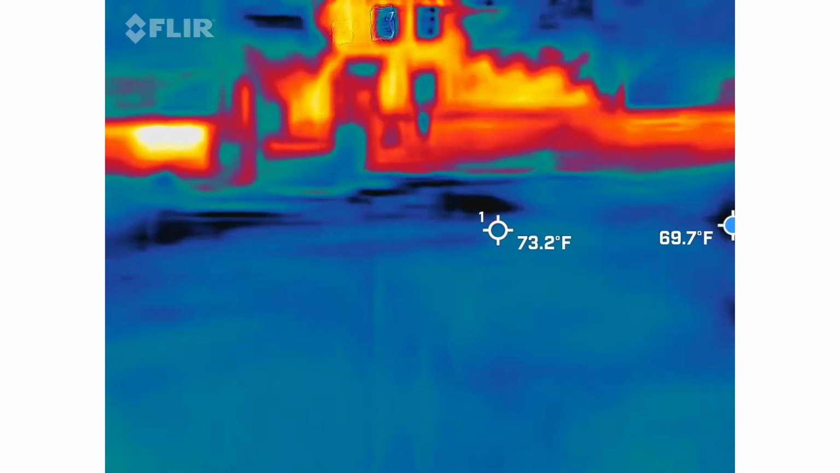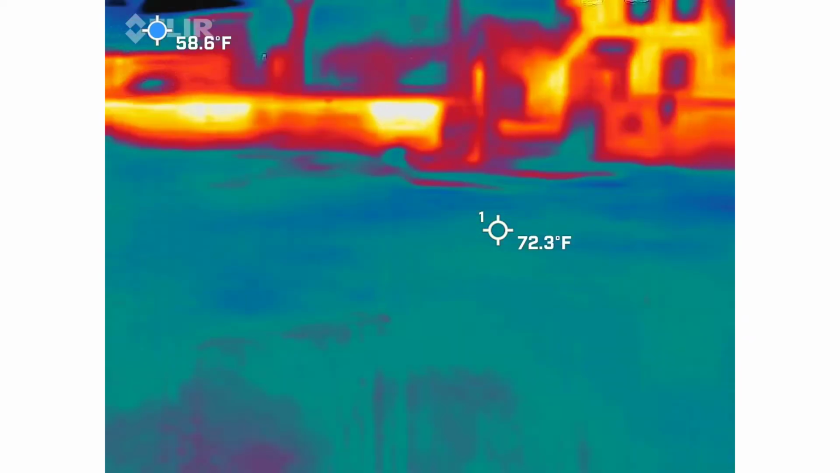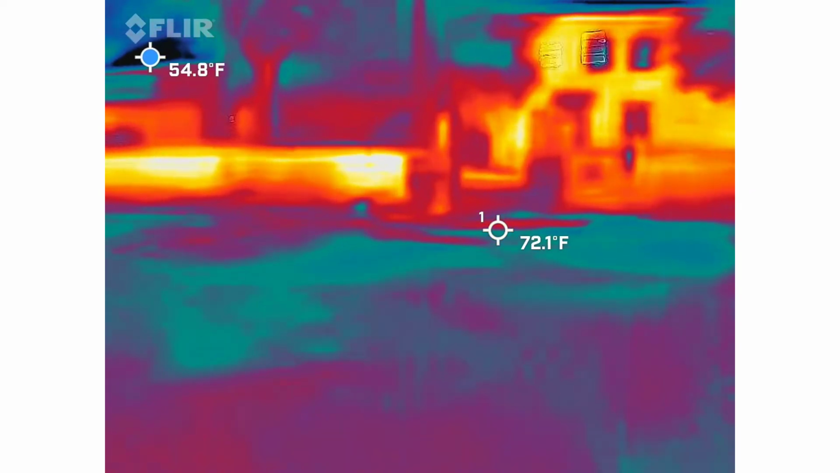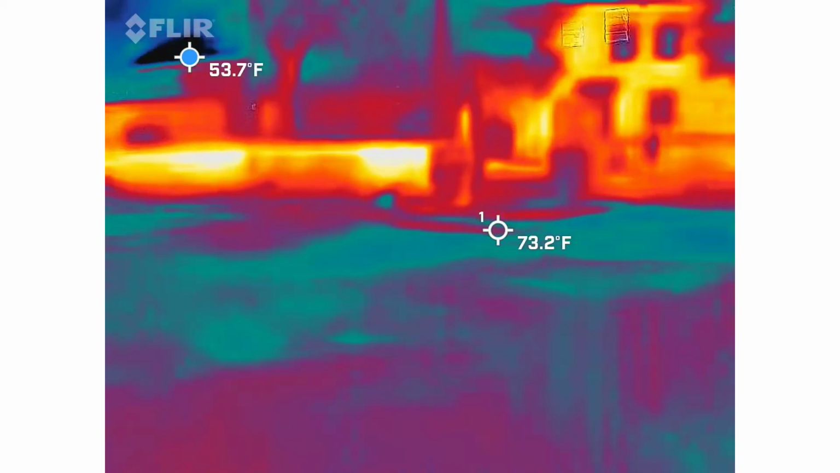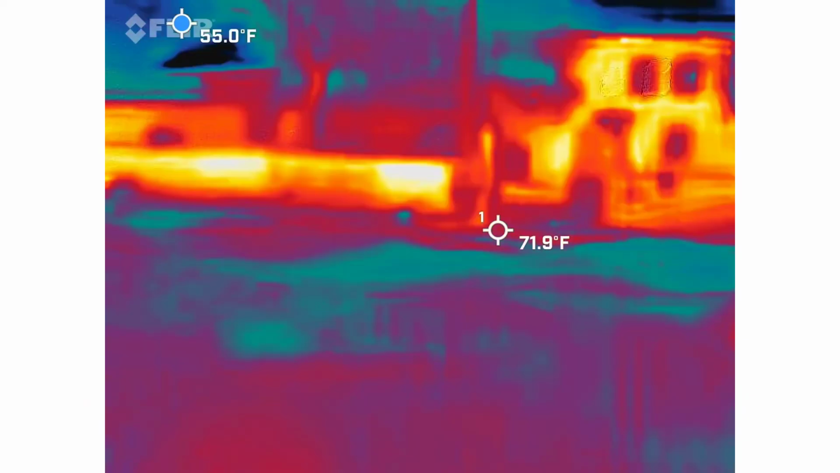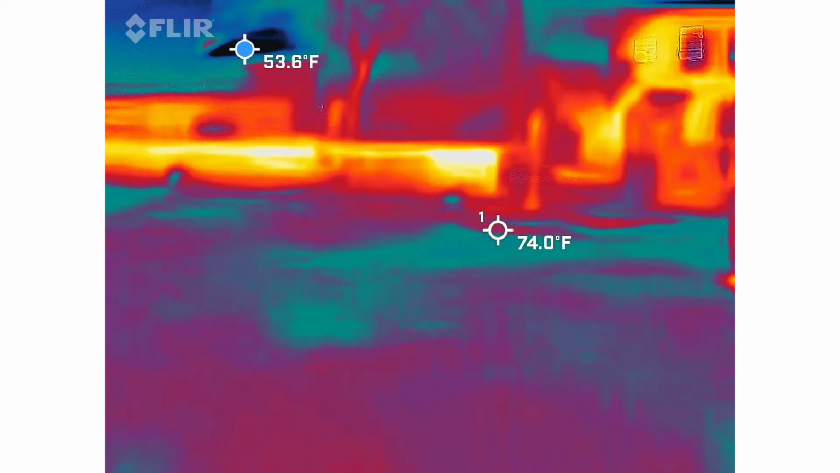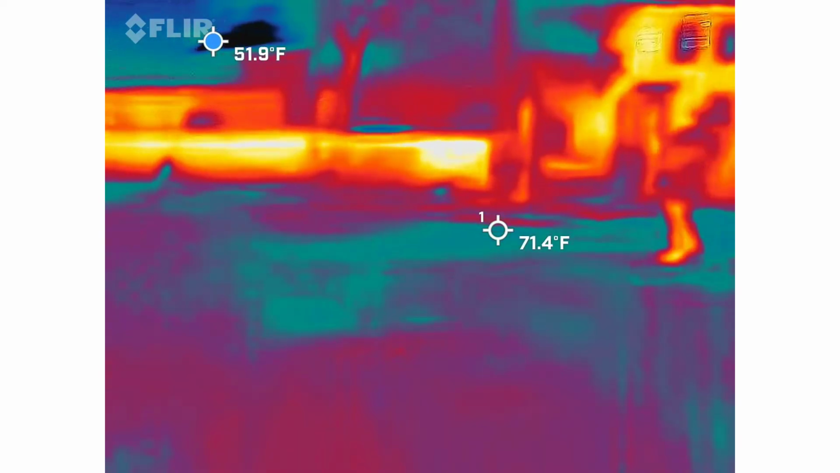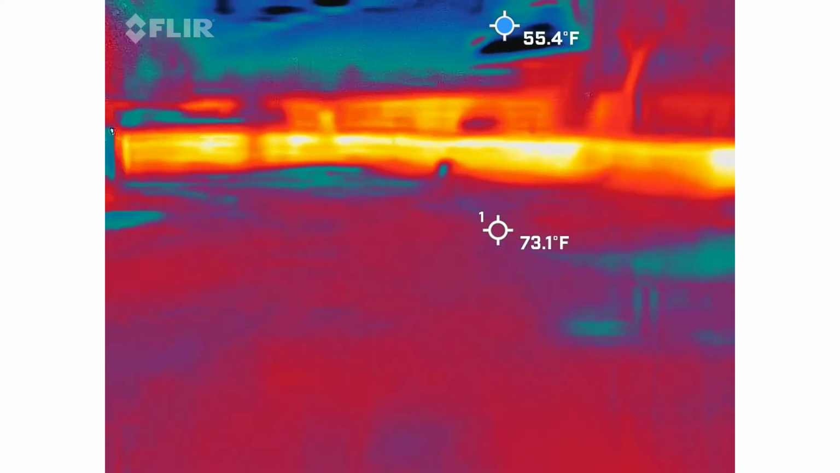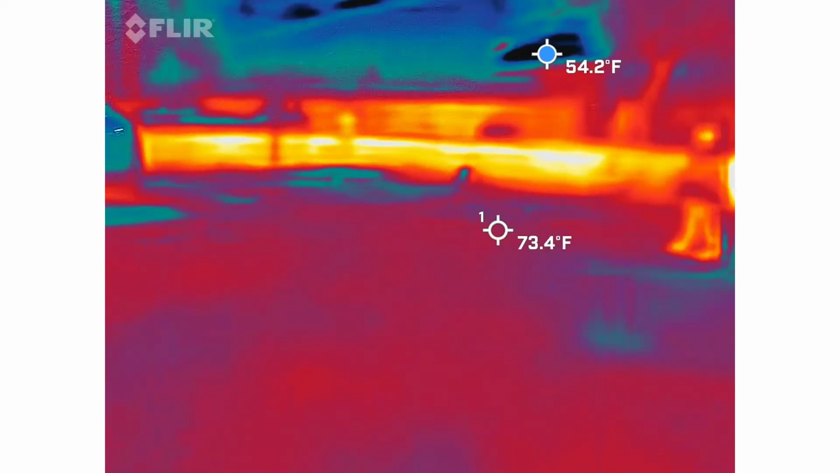Oh, 9.5. All right, so we just had a cold spot against that wall over there. Did it go away? Yeah. Step back to where you think you saw it again. Yeah, it was like right there. Right about the same time I had that 9.5. It was there for about 3 seconds and it disappeared. It's definitely noteworthy, and you're recording, so.